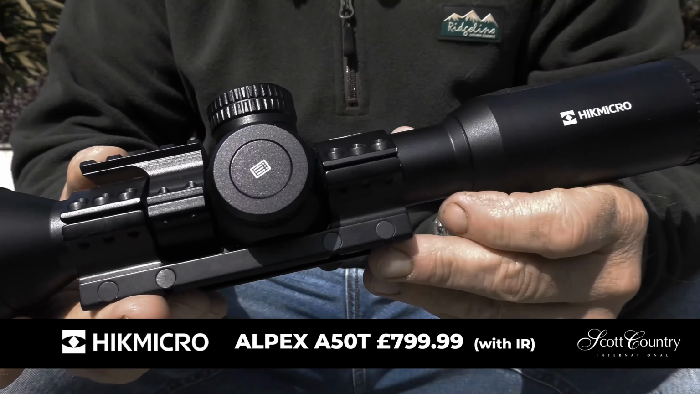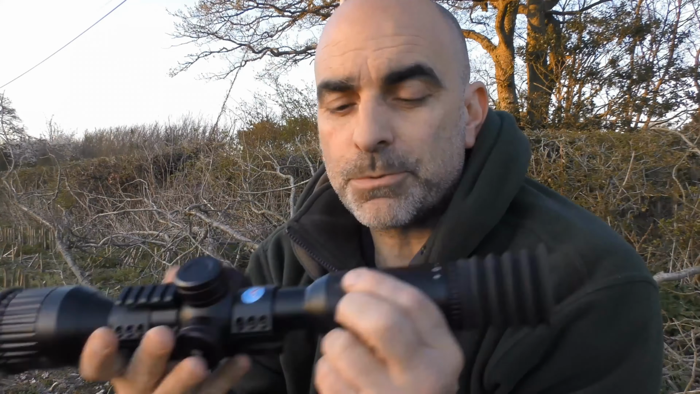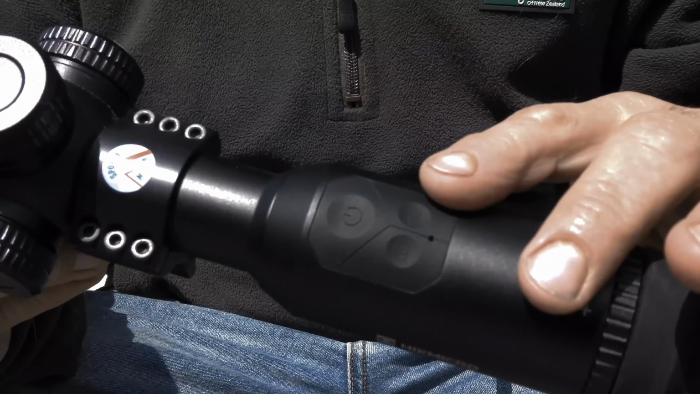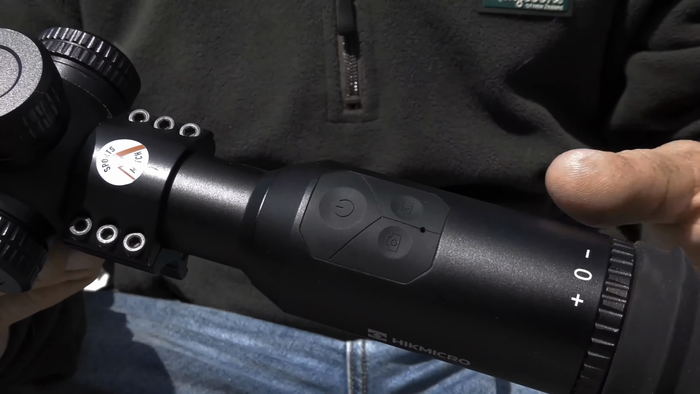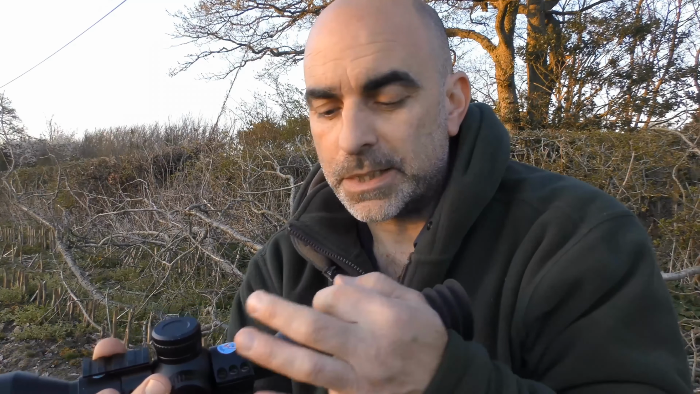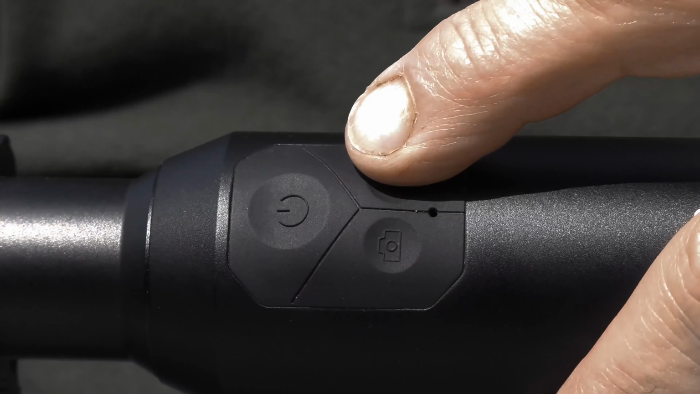Next up, we have the HIC Micro Alpex. This one is, I think, the middle-priced scope. Again, all the controls are on the eyepiece, with a slightly different setup on this, these little rubberized buttons. While I'm talking about that, I'll point out something which I would like to see on these, and that would be a raised piece between the power button and the record button.